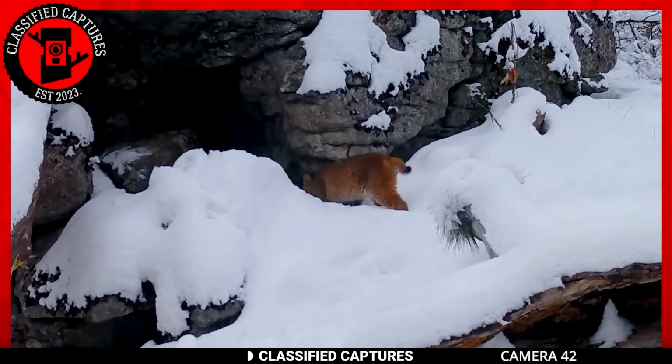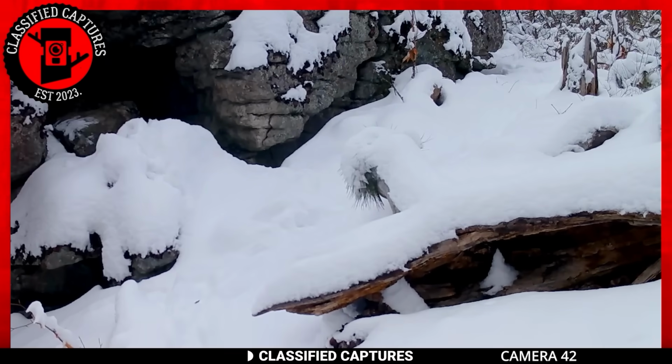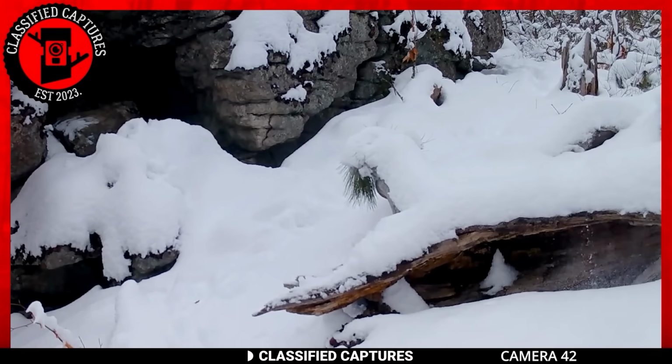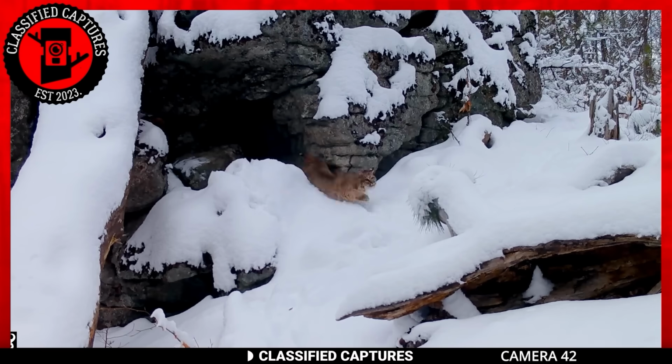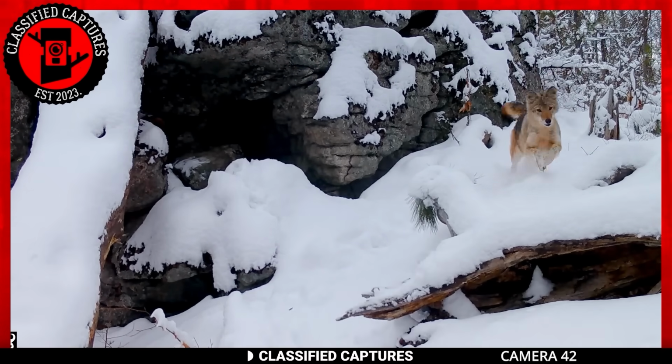This captivating encounter reminds us of the dynamic nature of the animal kingdom, where predators and prey engage in an eternal dance for survival. The resilience and resourcefulness displayed by both the bobcat and the coyote leaves us in awe of nature's intricacies and the constant struggle for sustenance in the wild.